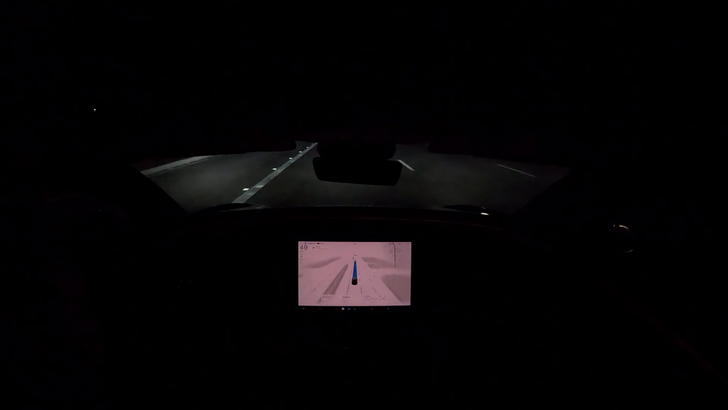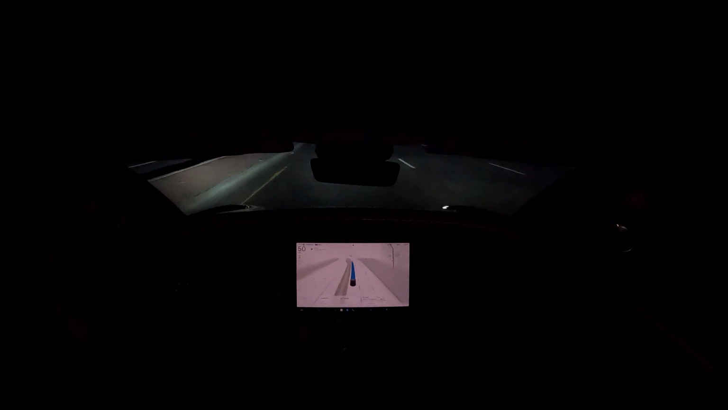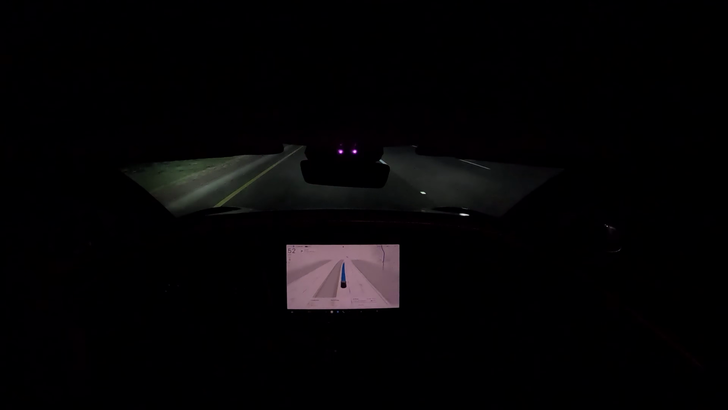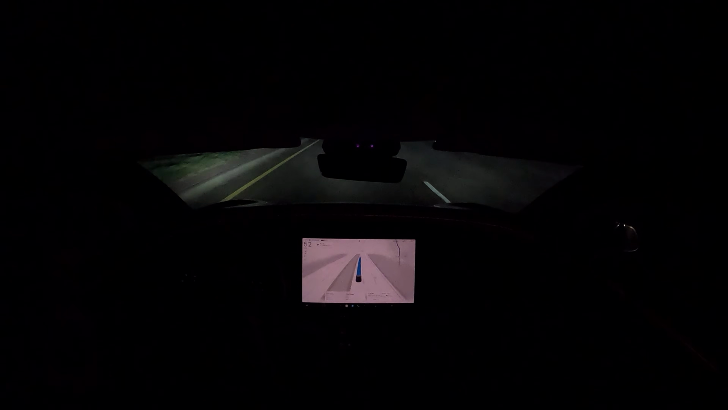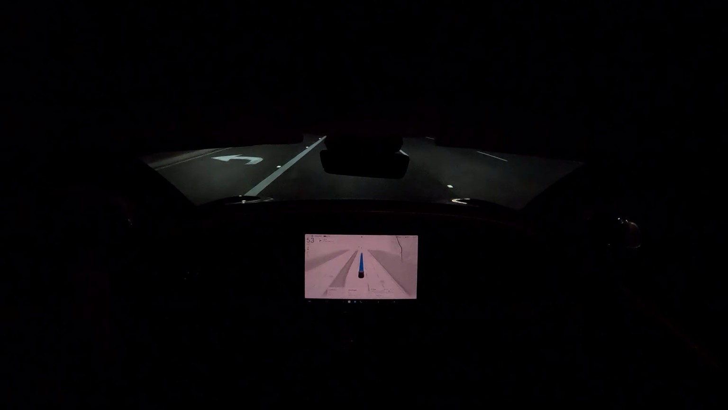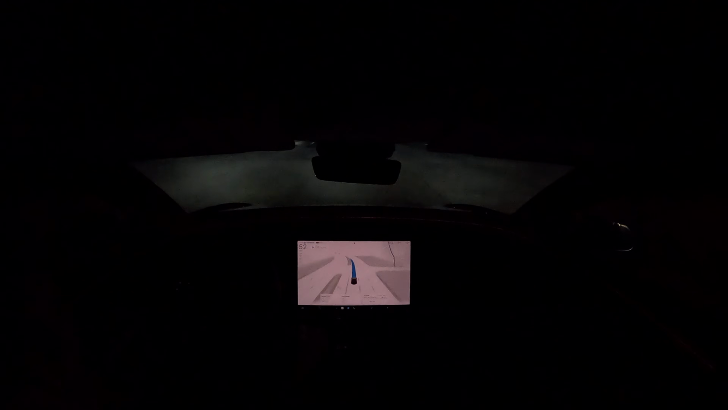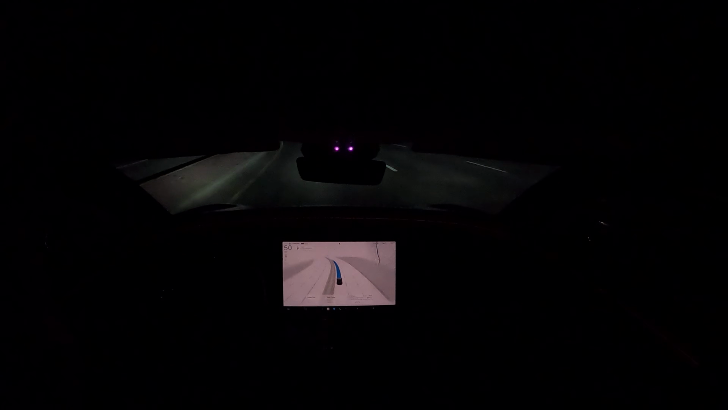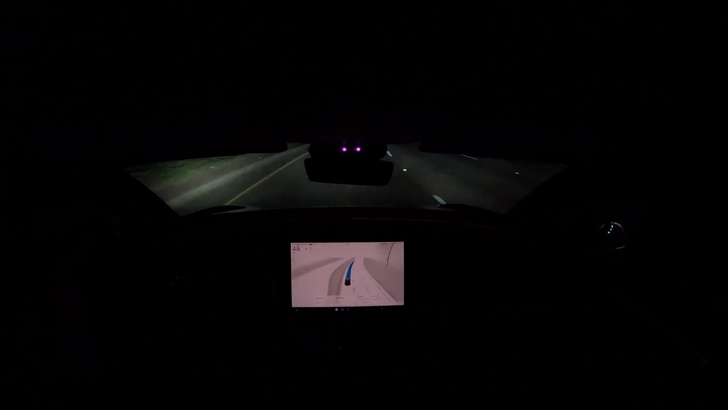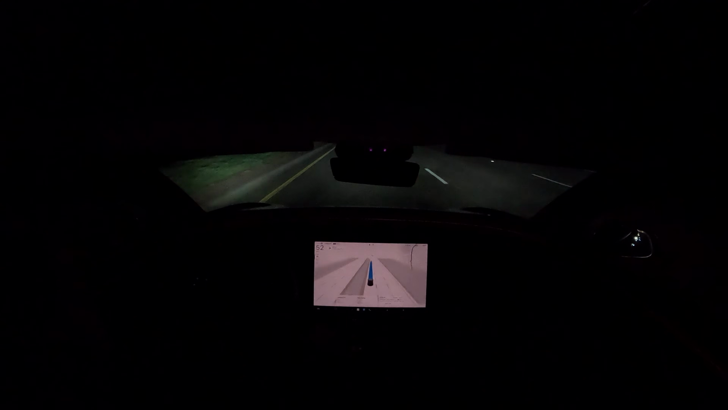We are in standard FSD, so not chill and not hurry. I do have the offset set to 40%, and the offset basically says, hey, I can go over the speed limit kind of based on the flow of traffic up to 40%. We also have 5 mph offset configured in the settings, which allows the Tesla on its own to go over the speed limit a little bit, which I think is fine. I like to drive about 5 mph over the speed limit.